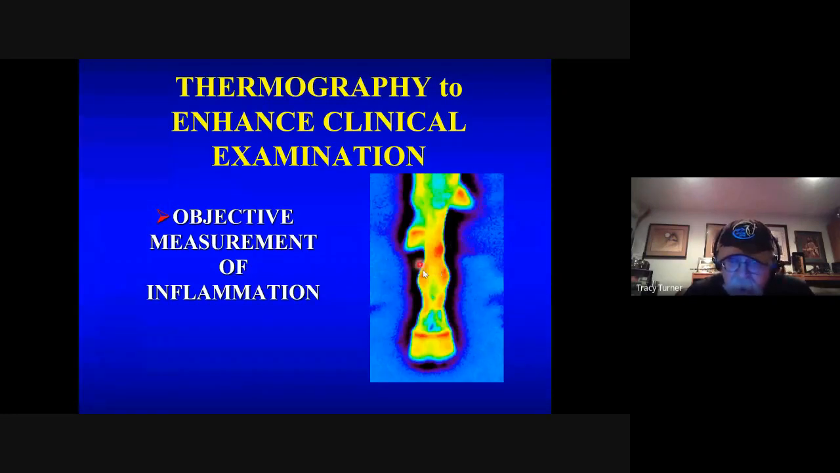As this inflammation dissipates, it's time to allow the horse to have some more exercise, because exercise can be very helpful in the healing process. Too much exercise can recreate the fracture. So you can utilize thermography to help manage that, because I have this objective measure and I know how much inflammation is in that area.